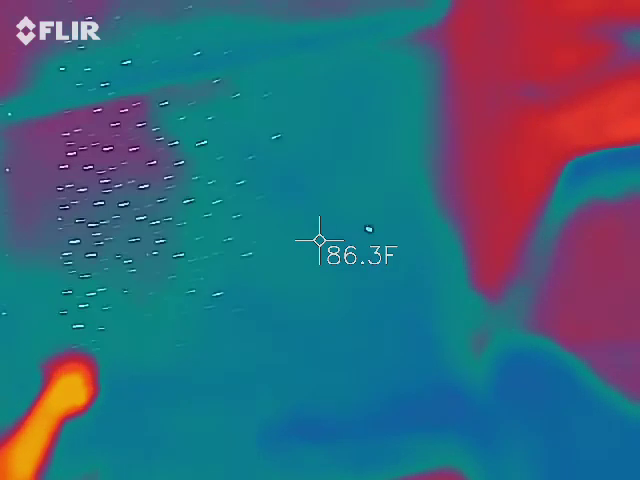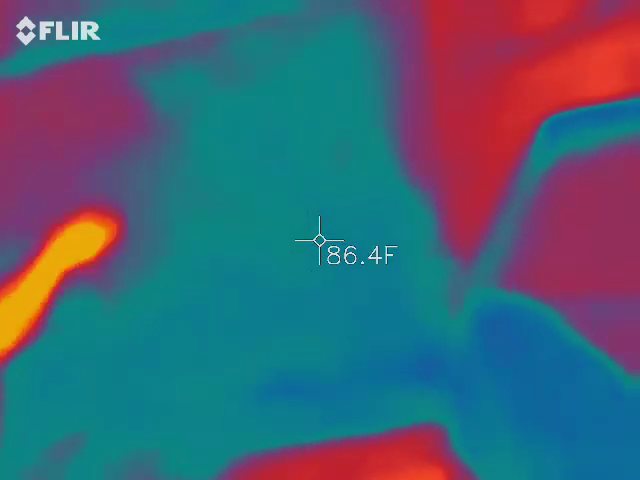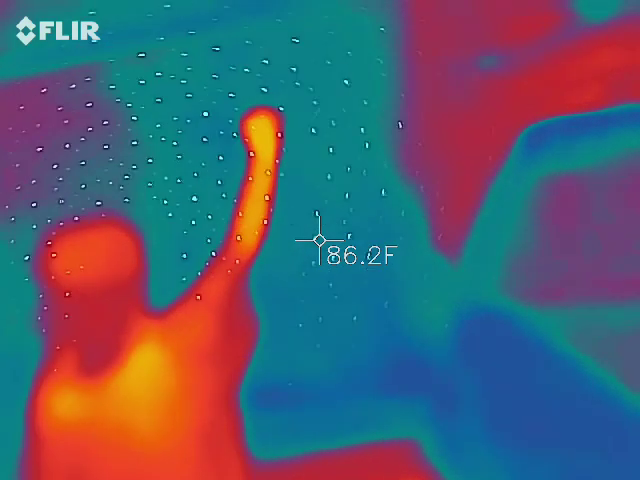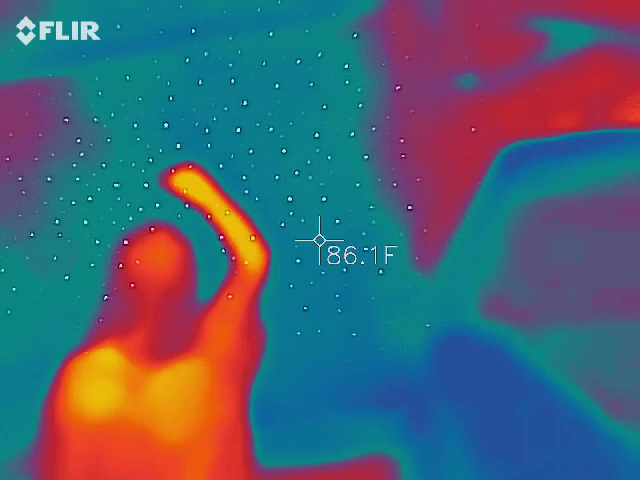The problem is there's no volume on the speaker itself. It's relatively new too, because I used to not have a speaker on it, and just for people to hear. 30 I know is the max.